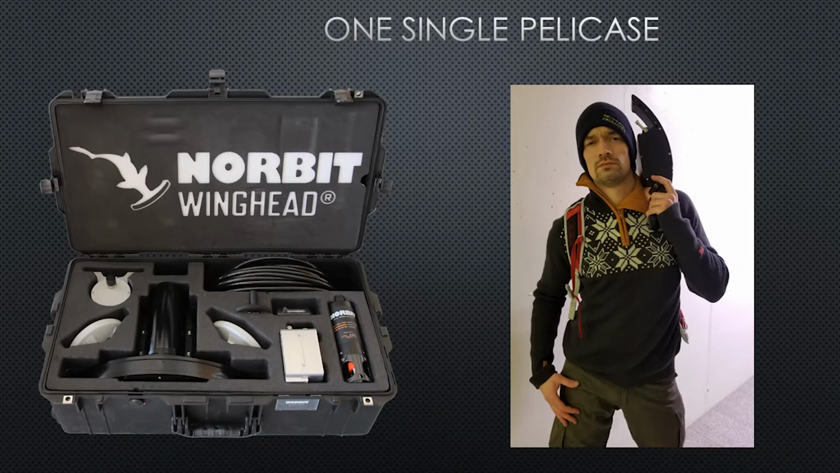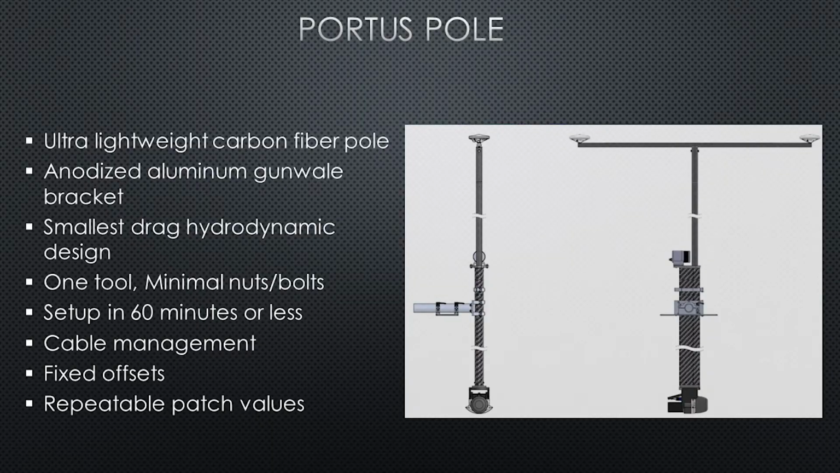So here's our Norwegian model, Torben. He's product director. Just to give you an idea of how large the sonar is, it's yay big, this long, not that large. But it doesn't matter how small the sonar is or how compact or well engineered, the pole you're putting it on is what really makes this system portable.